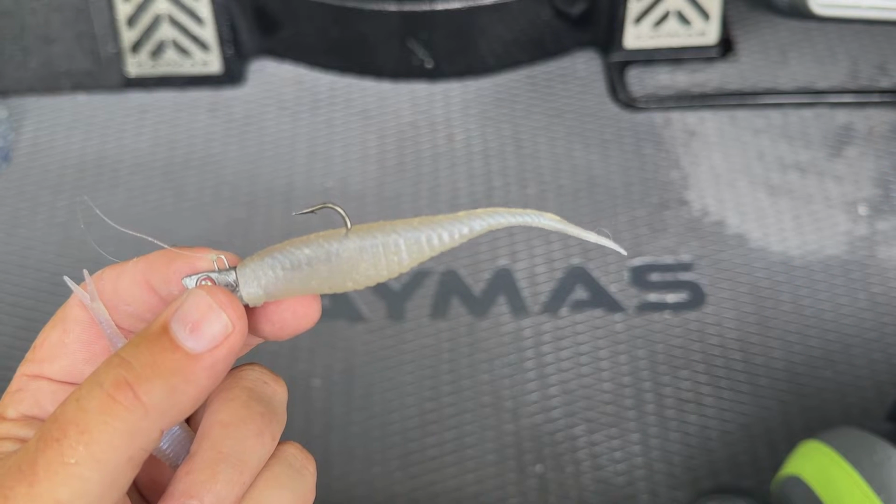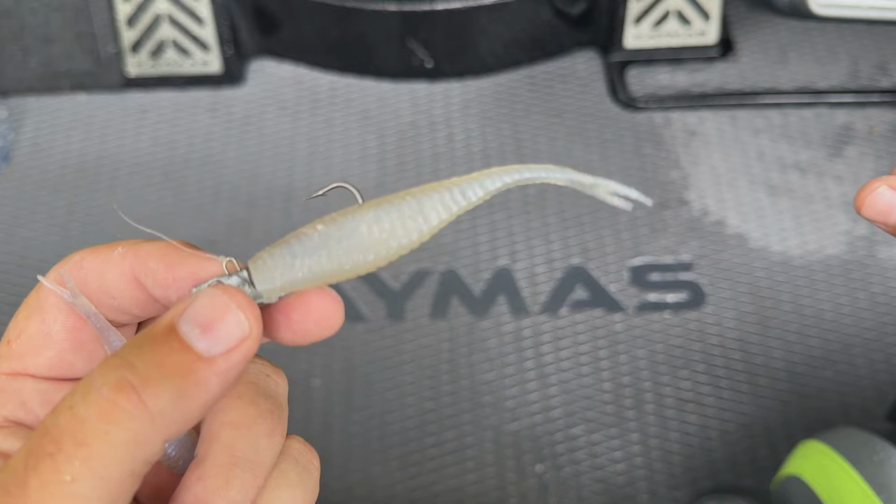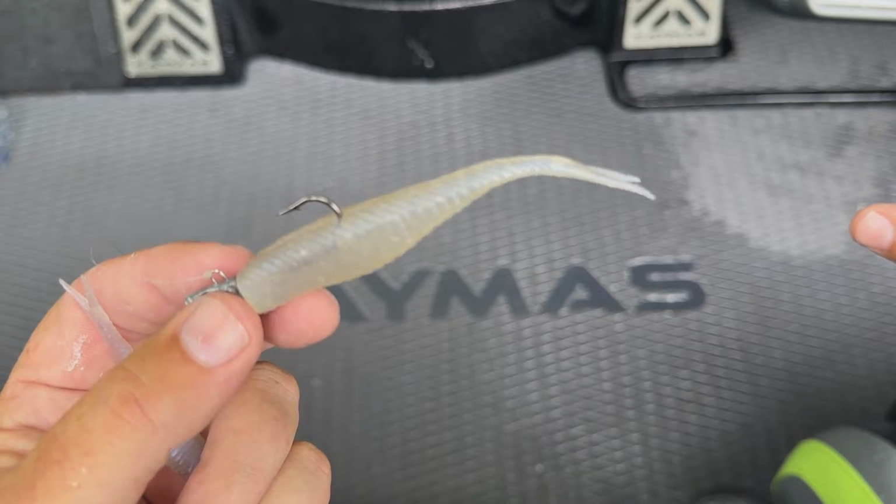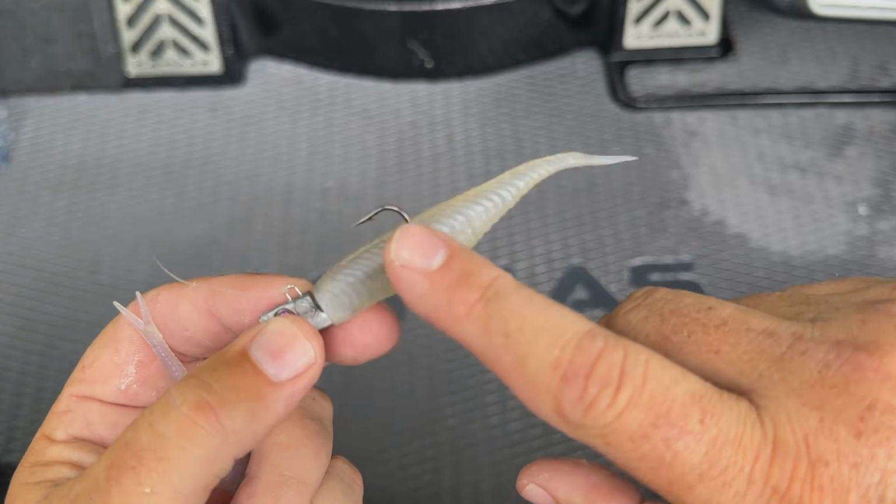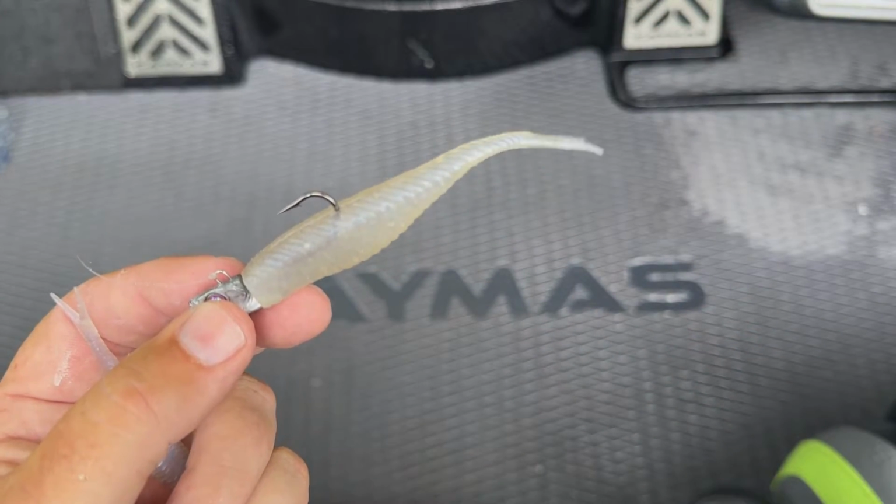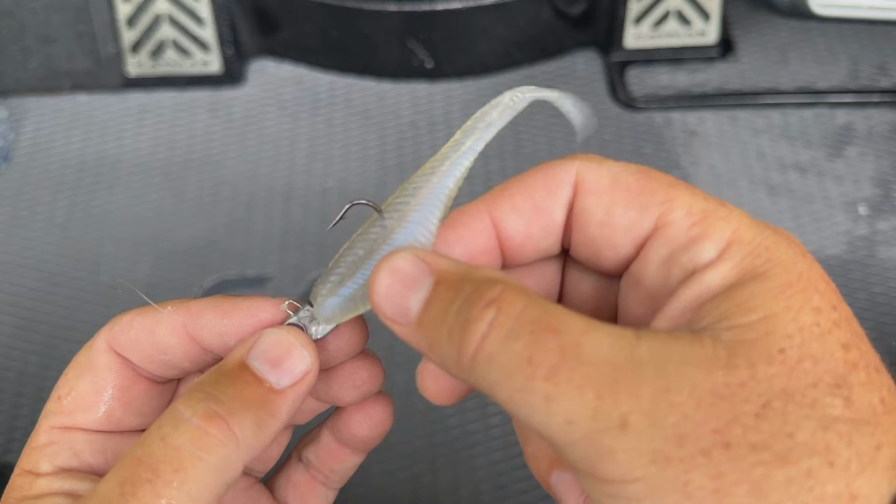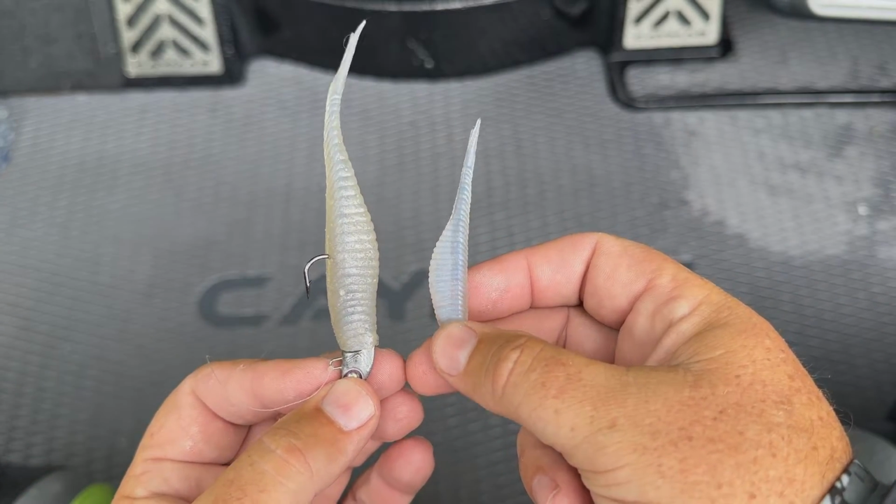As we get later in the year, as it gets hotter, I do tend to downsize. So as we get into July, into August, as we get into September, I do tend to downsize because it's just less intrusive, right? The bass don't really have to think about it when you're throwing a little bit more finesse style bait out there.